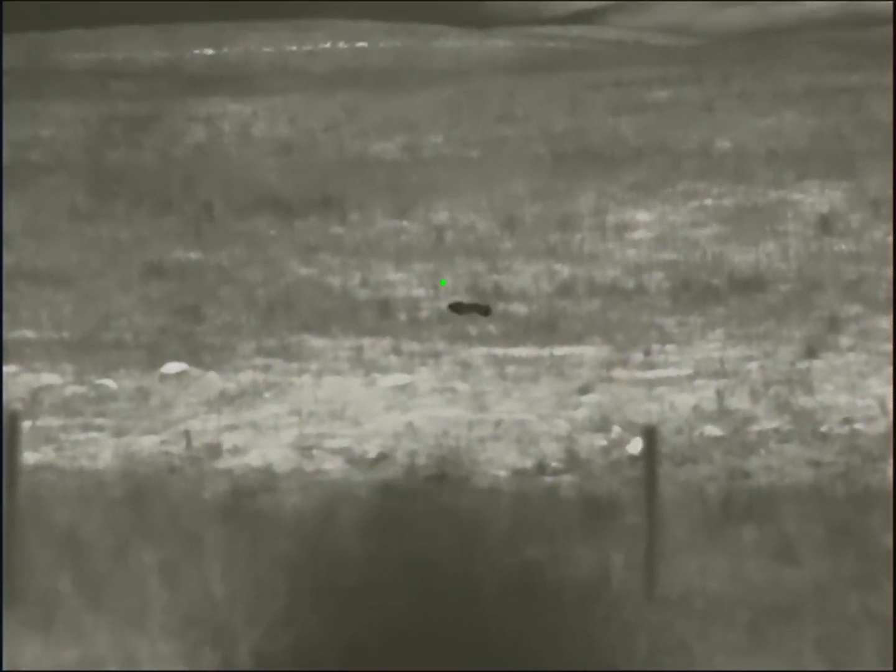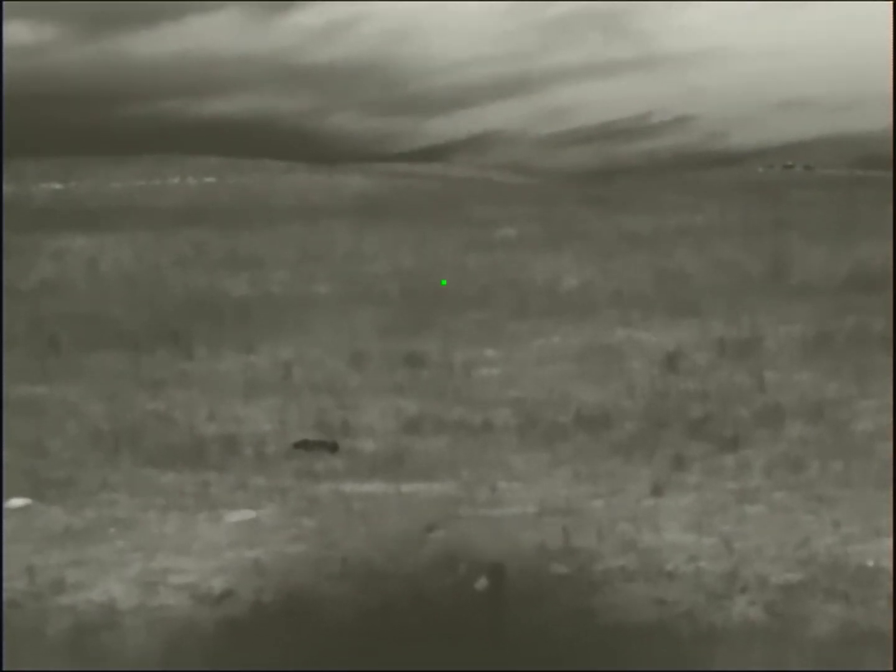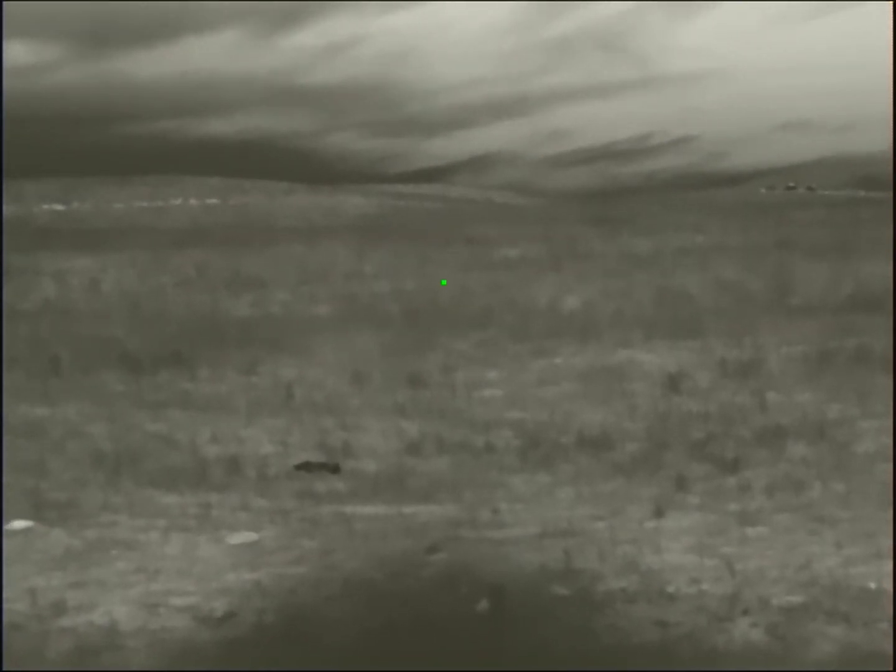And that time we both nailed him. I don't think my shot was terribly necessary, but it was a tough day to call in. You don't want a coyote to get away. If there's only one of them, you might as well try to put multiple bullets in it. But I definitely wanted my buddy to shoot first, and there he got his second coyote with the thermals.